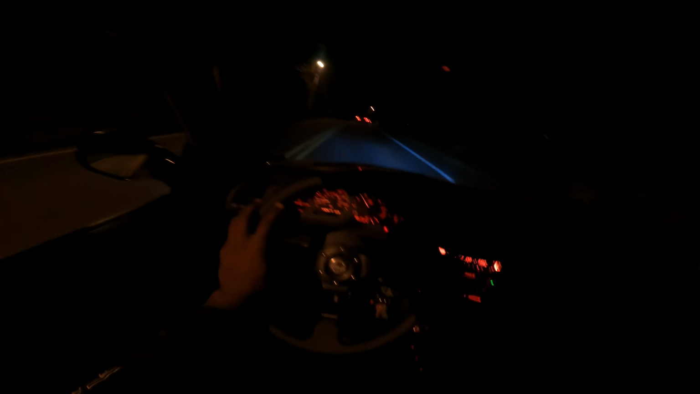Gotta love it. Perfect downshift right there. That was nice. Chilling in second. Hell, they could give these guys some room.